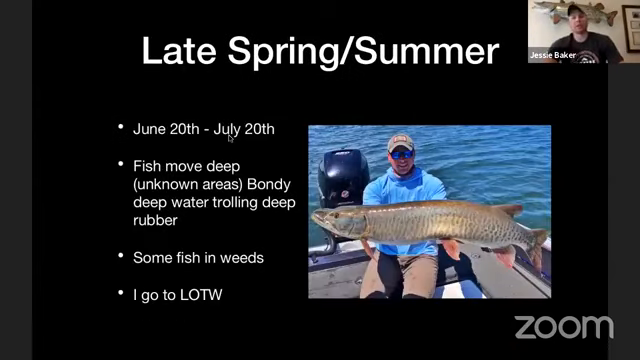Late spring, summer. So our opener is Memorial Day. I guess I should have covered that. So that spring I would call Memorial Day weekend to June 20th. And then this late spring/summer period, I would call June 20th to July 20th. And once that water hits 70 degrees in the rivers, the fish kind of just bail. They get out of there. They go out to the open water.